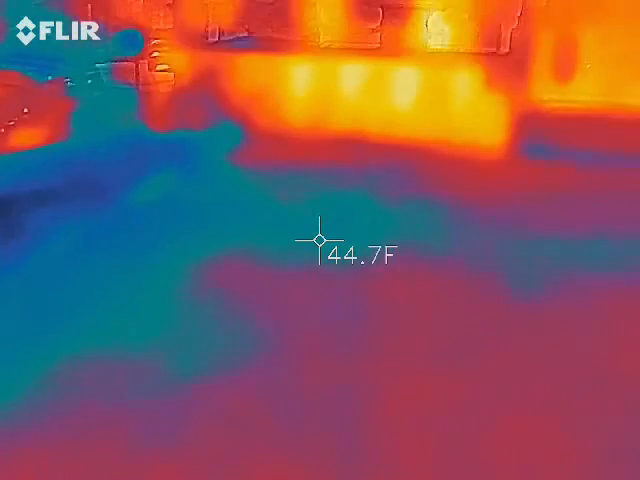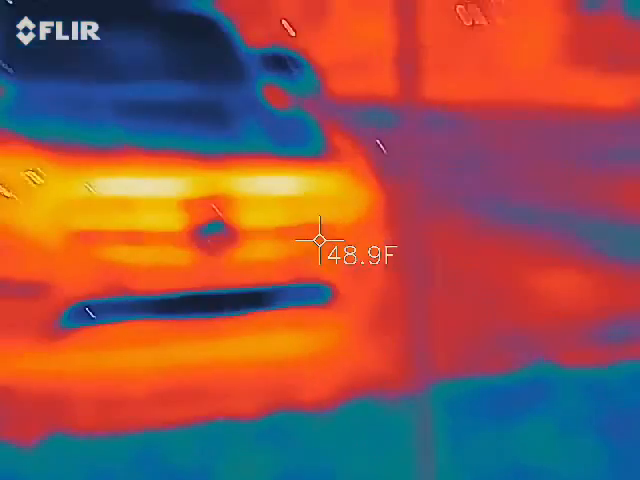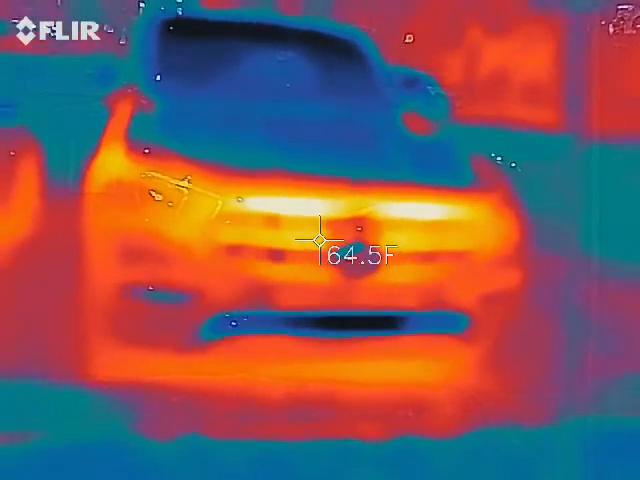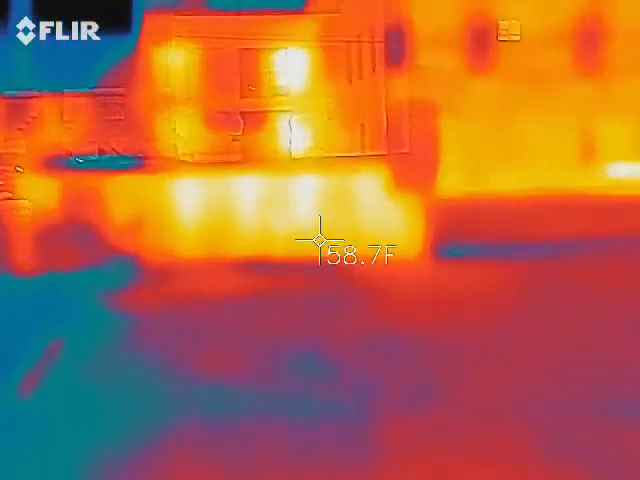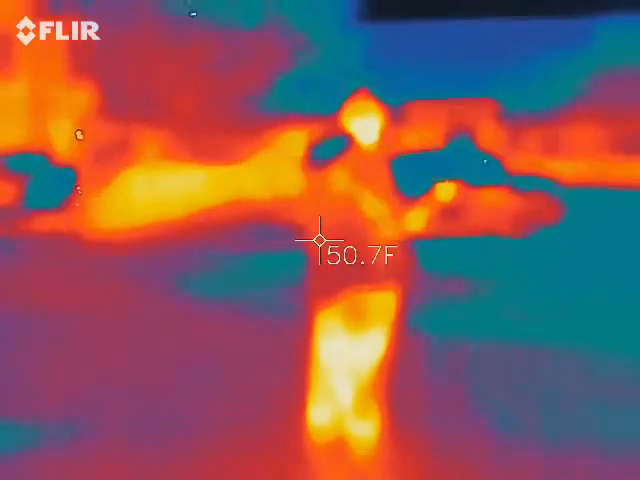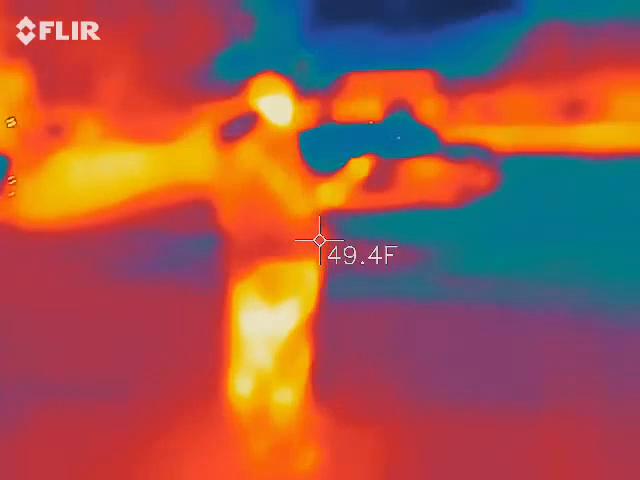They're on to me. That's a Mercedes. You could probably tell by the heat signature. Those Mercedes are hot. Said nobody ever. I think these two people are possessed, I'll be honest with you. Just look at that heat signature.